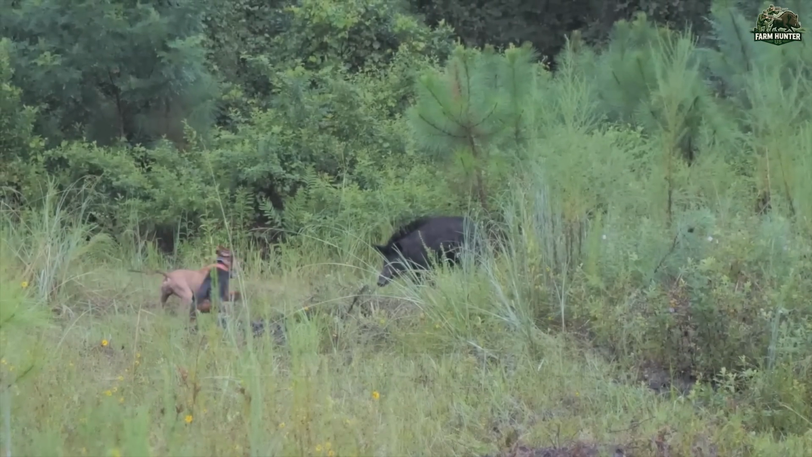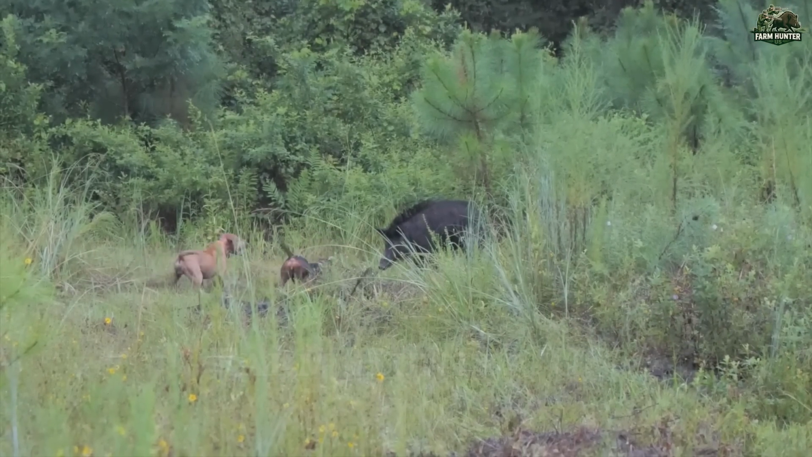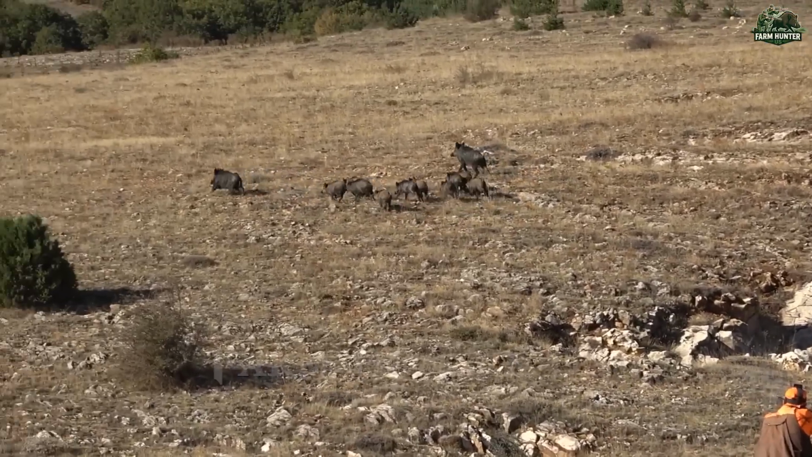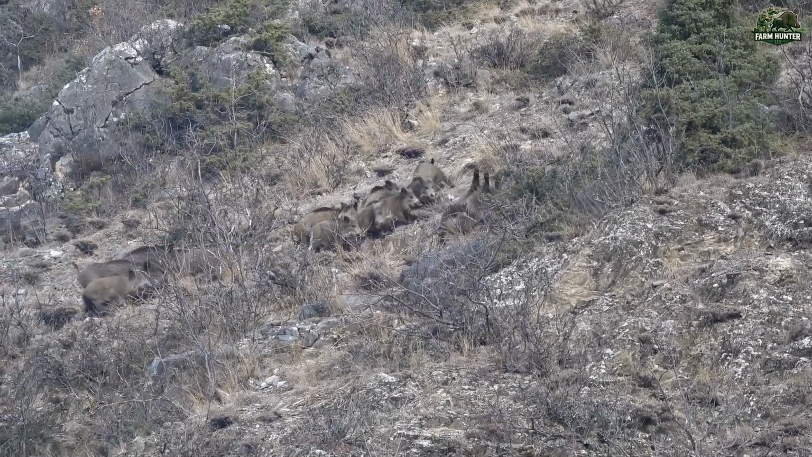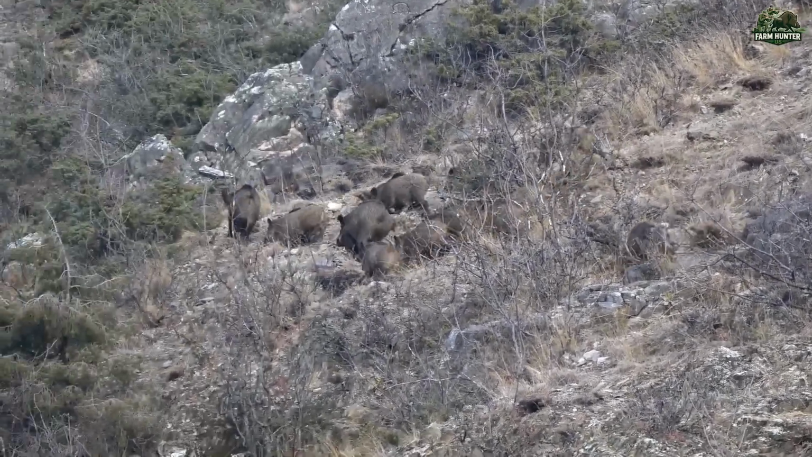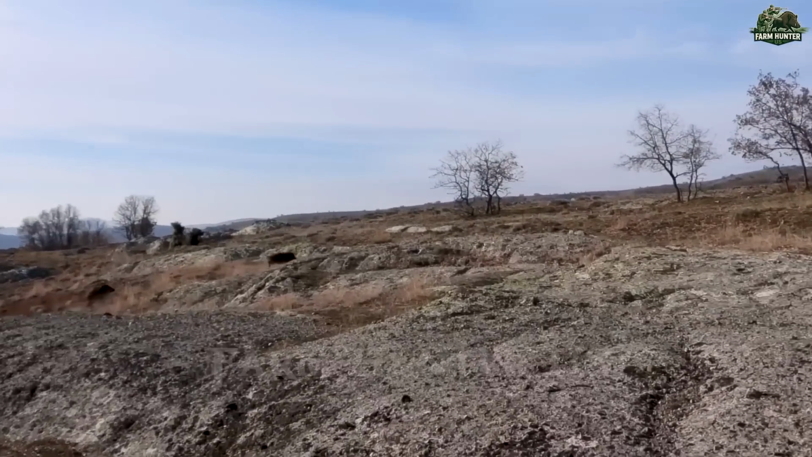At Dwayne's post, the dogs were going wild. He spotted movement just ahead, a whole cluster of boars, their dark backs barely visible through the swirling dust. He didn't hesitate. His first shot dropped one instantly.